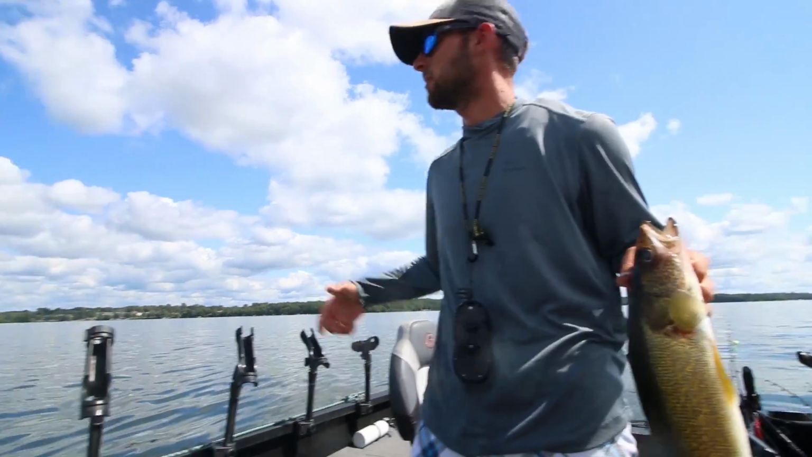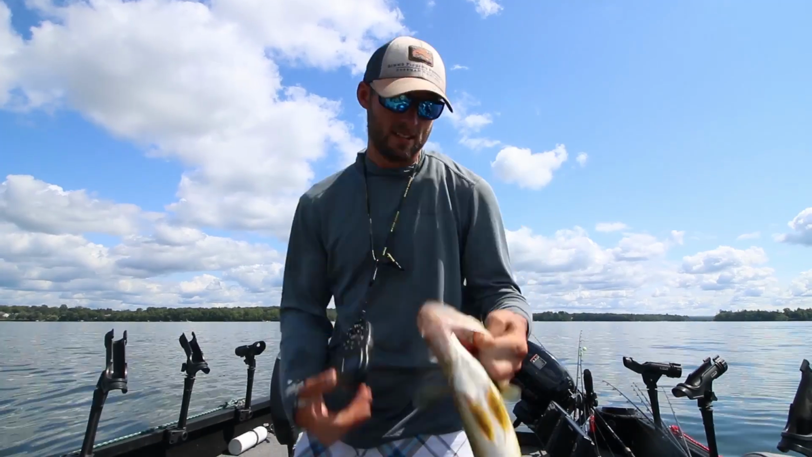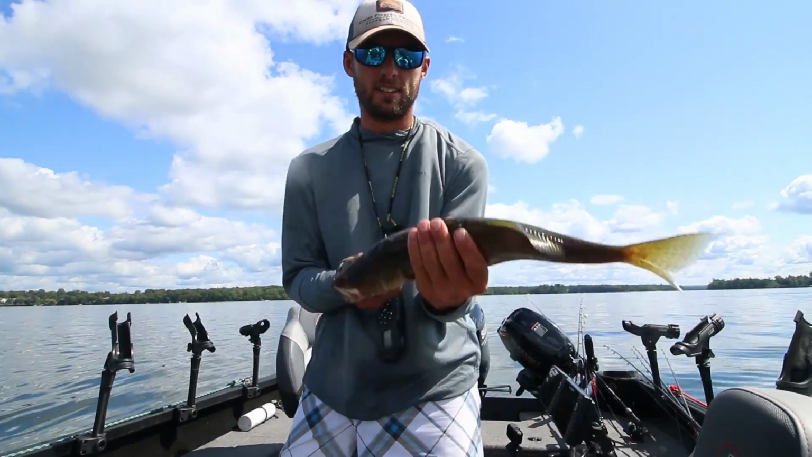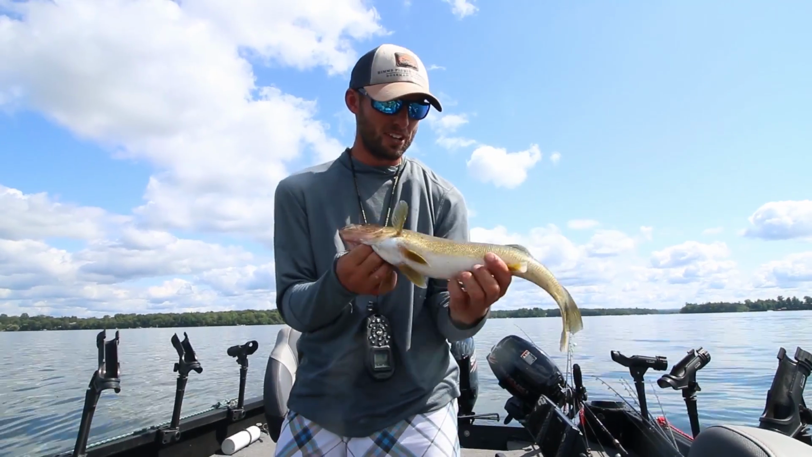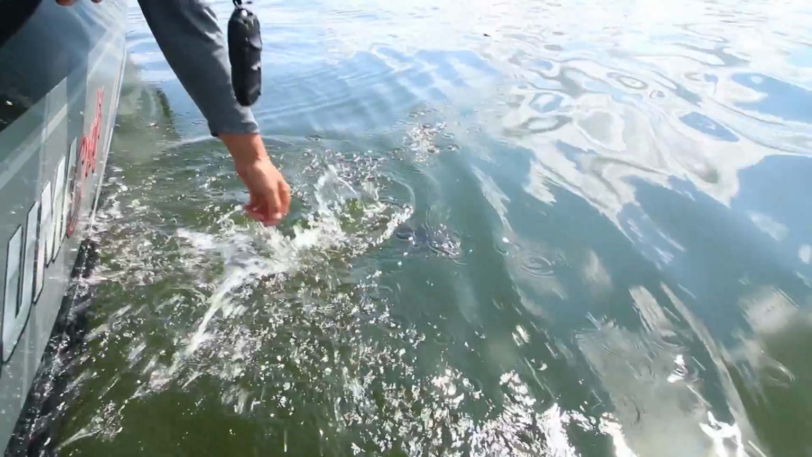I mean, look at this, not a ripple on the whole lake. Flat as can be, pleasure boaters everywhere. And we got it done, there we go. We're going to try to catch a few more of these guys and break down a little bit of our presentation and show you guys what we're doing.